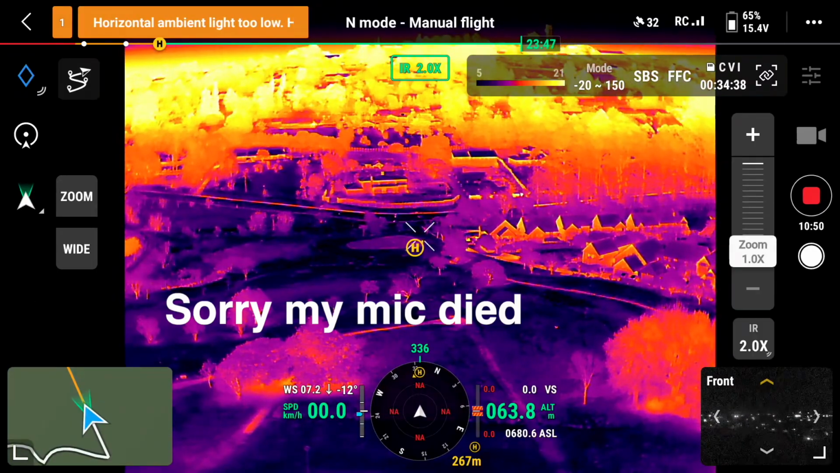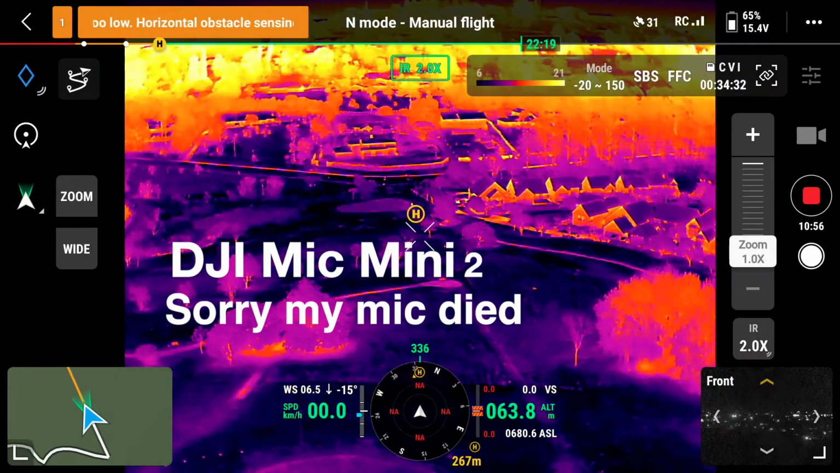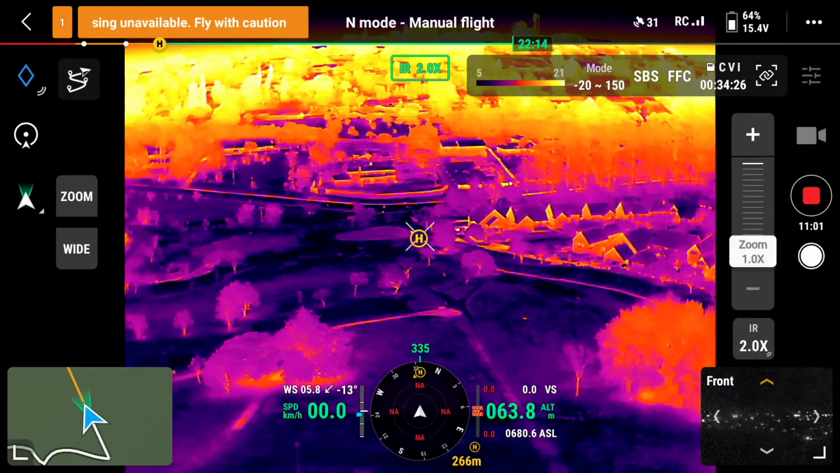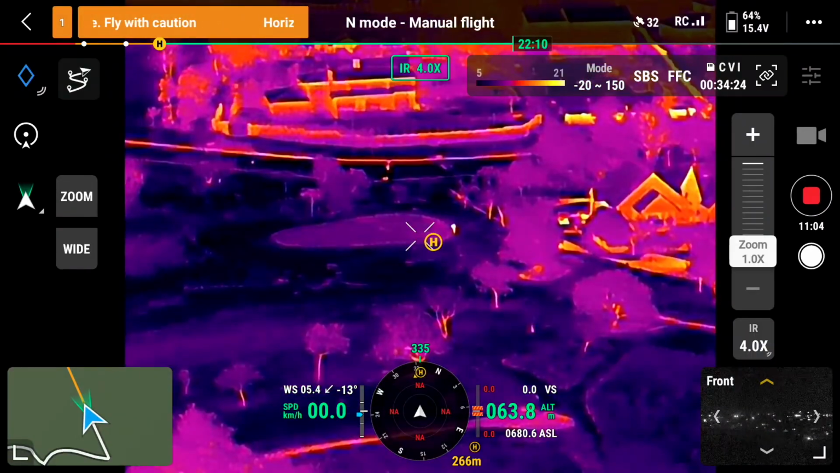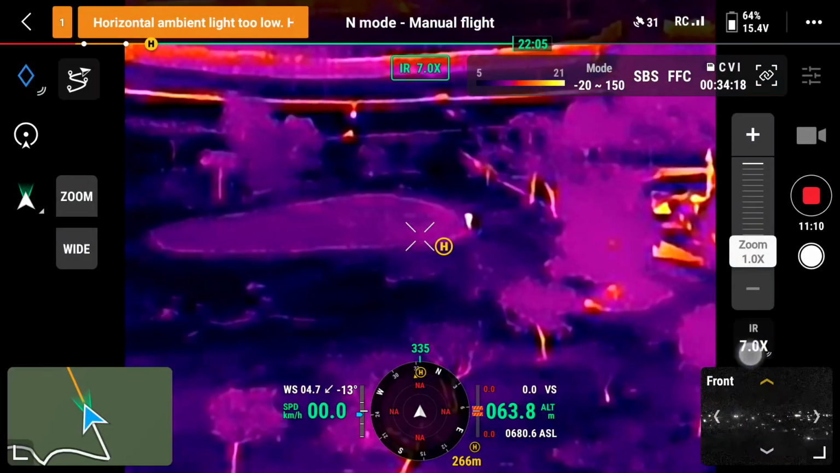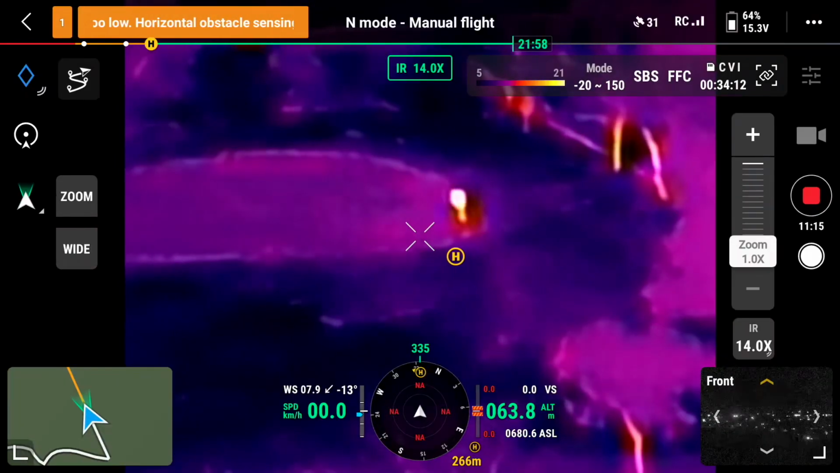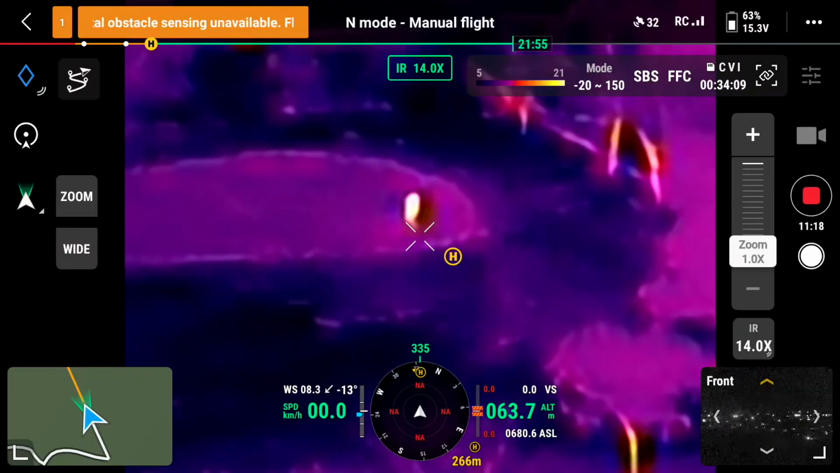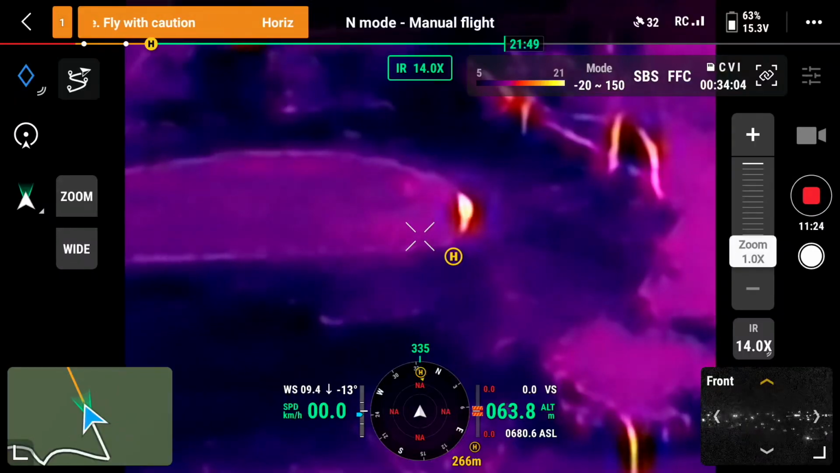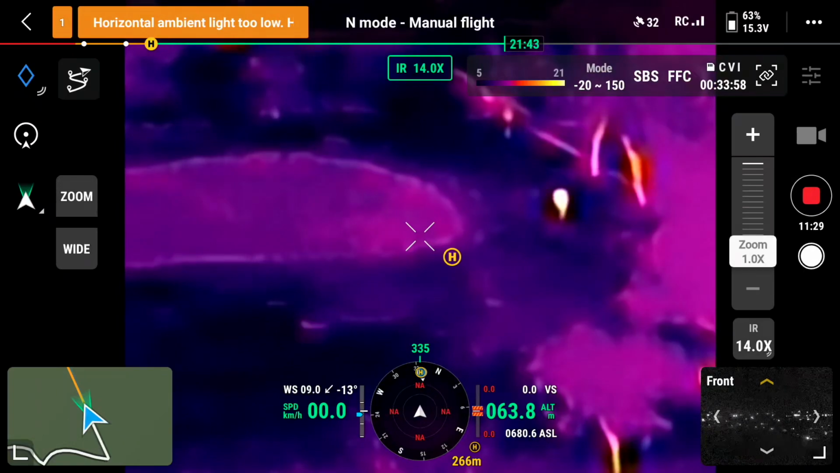So this is quite interesting. I am 267 meters away and I can see myself no problem. So look at this as a quick example. Look at that. That's how dark it is. Look how much I stand out here. So if I walk here, I mean I'm 260 meters away. That's unbelievable. If I leave the drone there for a moment and I go not behind the bush, but into like a tree area,